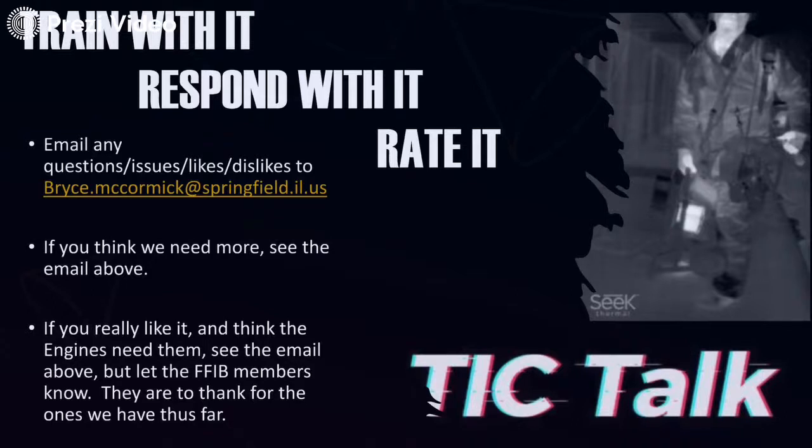And if you agree, not only email me, my email's up there, but email the FFIB too, so that when I go back to them after a month or after 3 months, depending on the feedback, they've heard from you as the membership as well, because it is an expense. It is something that they're investing in. So let them know that they're great, or if you don't think that you'll use them, tell us that as well, because it's important that we have a good idea of what the benefit's going to be and how much they're going to be used.